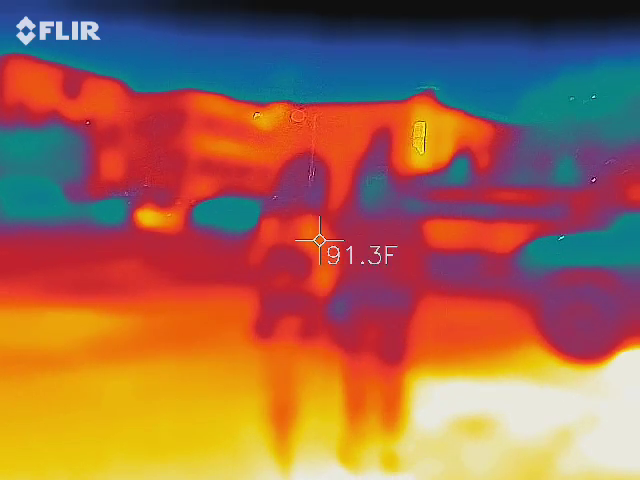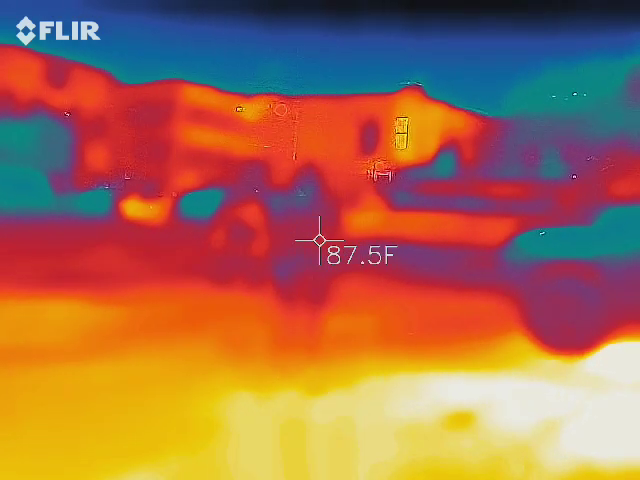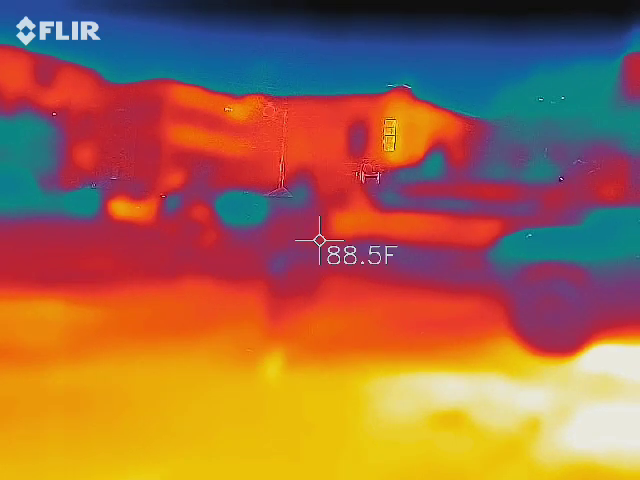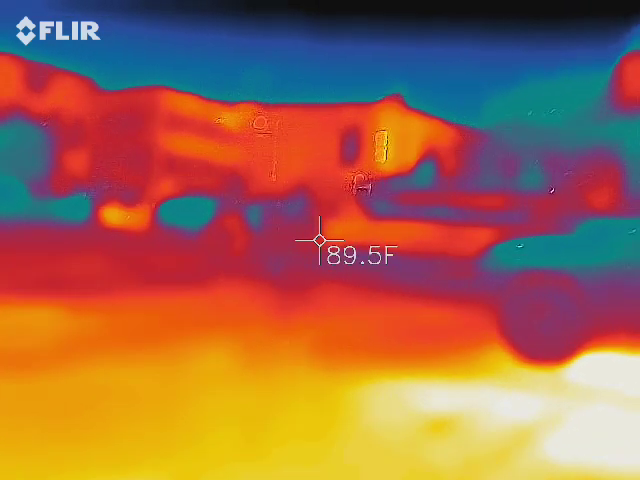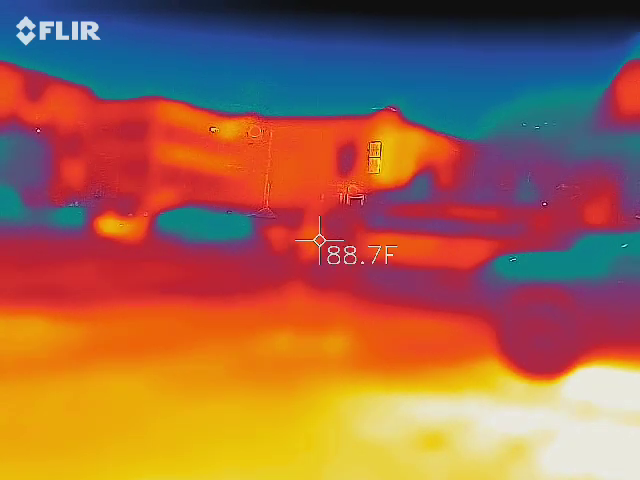So that car's been sitting here a while. It's cooled down. Cool. Okay. So anything that is cement, asphalt, is going to hold the heat from the day. It got up to about 94, 95 degrees today. So it's going to hang on to that heat for a few hours and probably won't cool off until about 2 to 4 a.m.